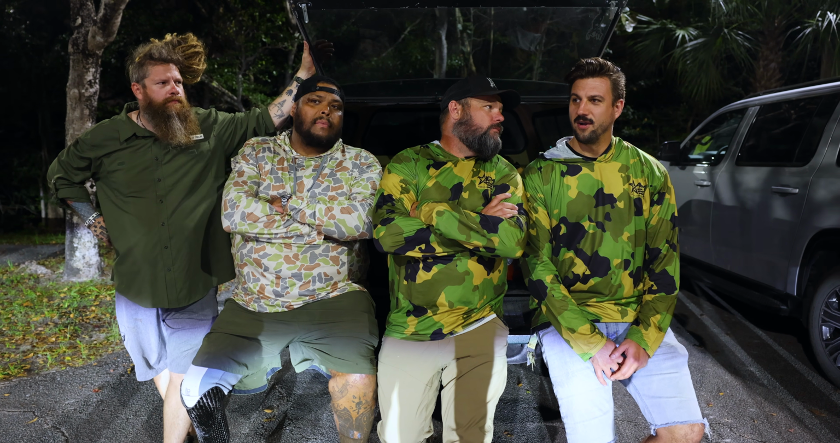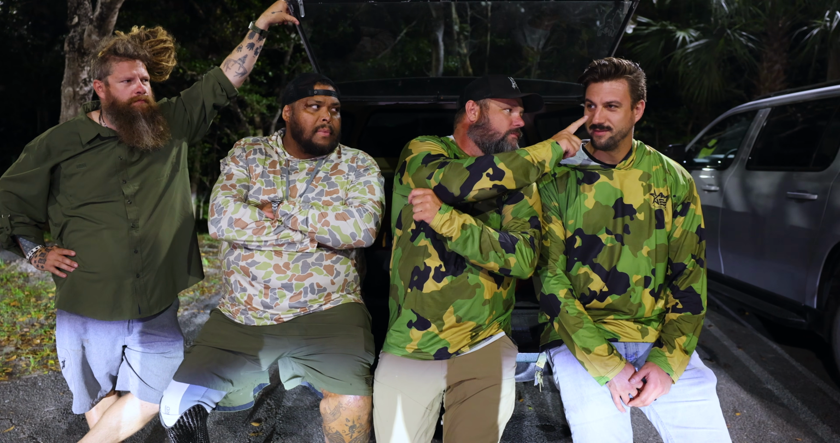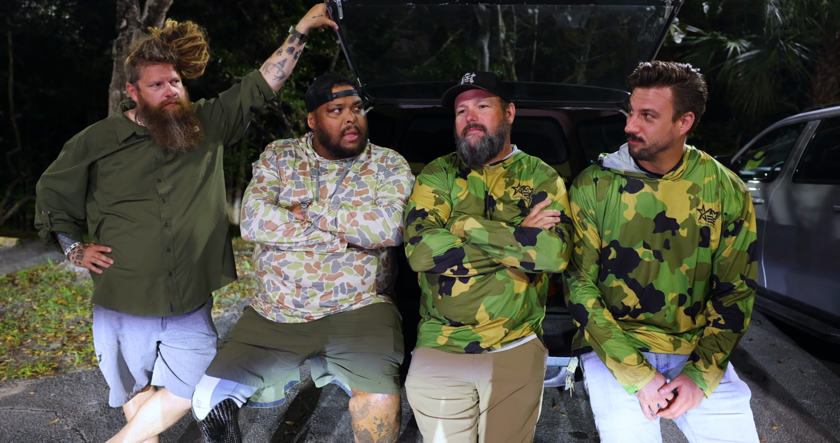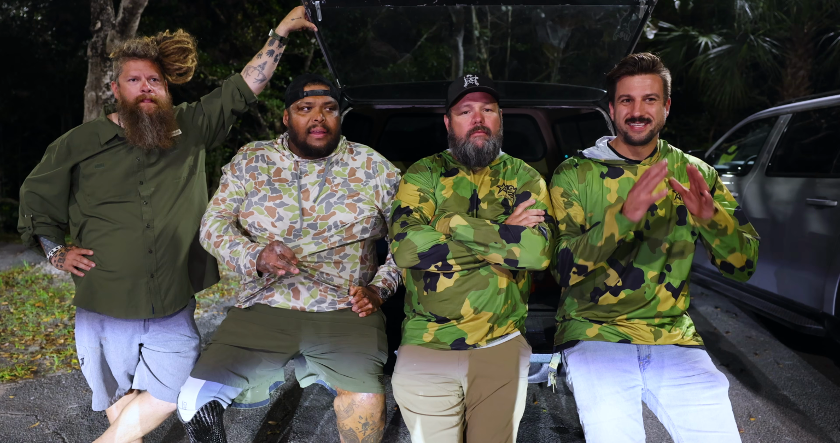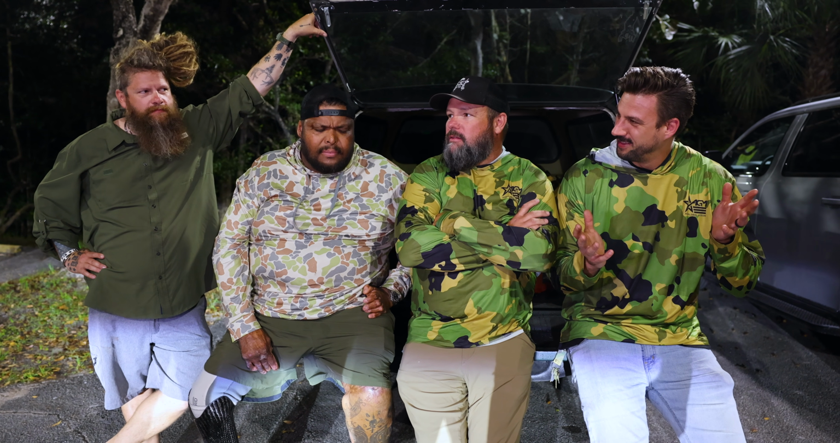We're done with the night session. Thank you. Based on what we saw through the thermals, we probably could have kept going for a while. So I would say thermals are better at night. Successful nighttime session, 100%. Yeah, the thermals were incredible.